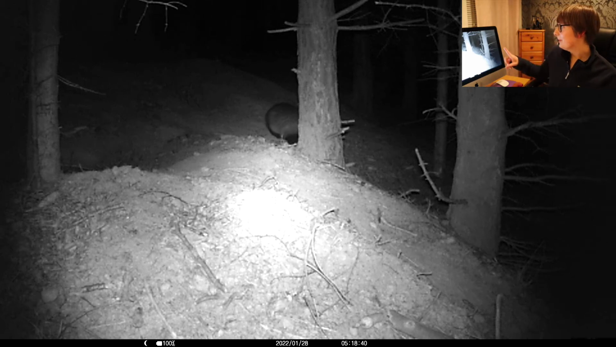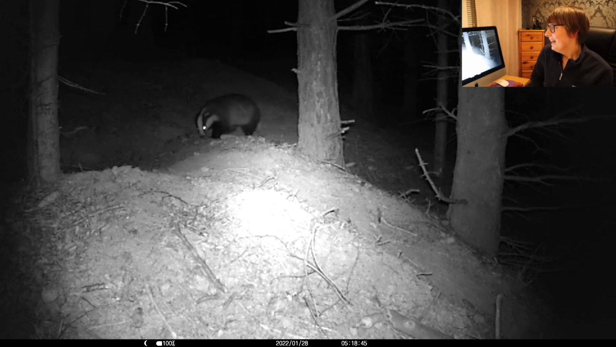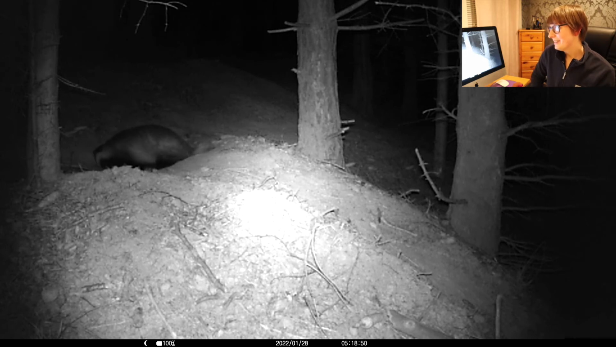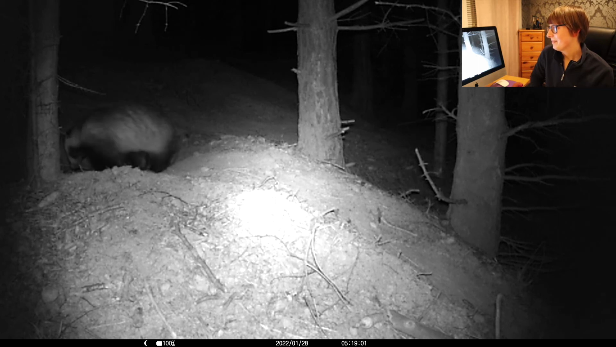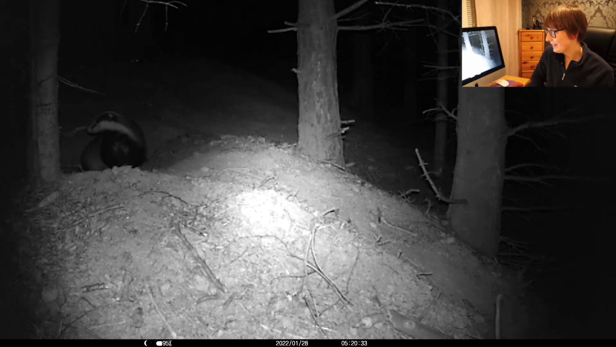This is the female, his girlfriend, or his wife as I've called her, and I've given her the name of Phoebe. Does she go in? Does she go in? Oh. She's so lovely. I'm not sure if he's going to go in, and then she goes down the hole. So that's 2 badgers, 100% living there.